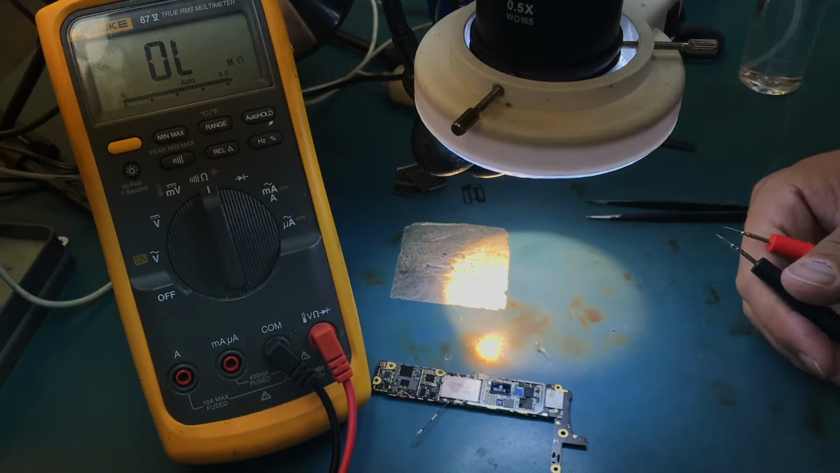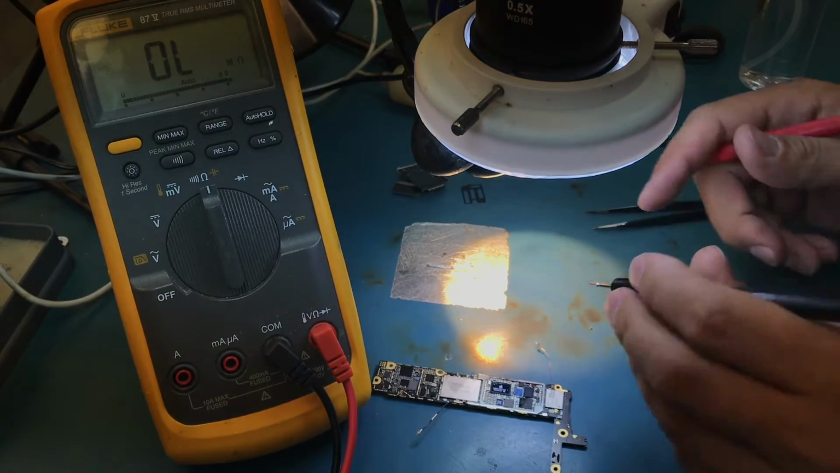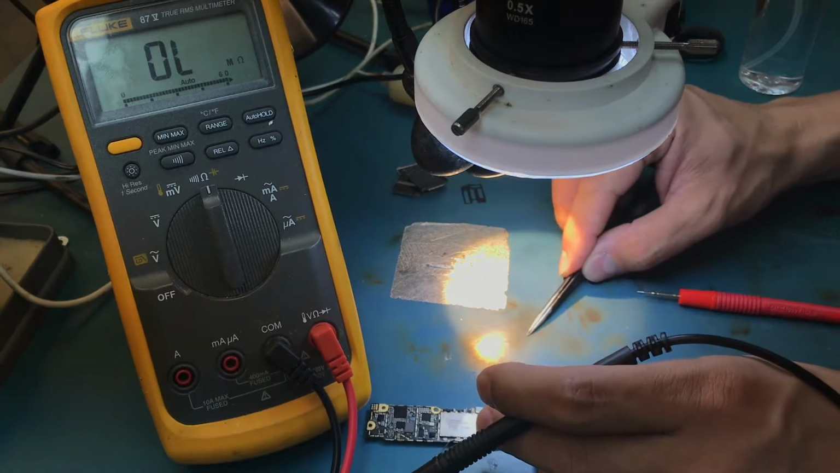So now let's just measure the actual cap. I like measuring the caps too, just to confirm 200% that what I've done was the problem. Here's our cap in question.